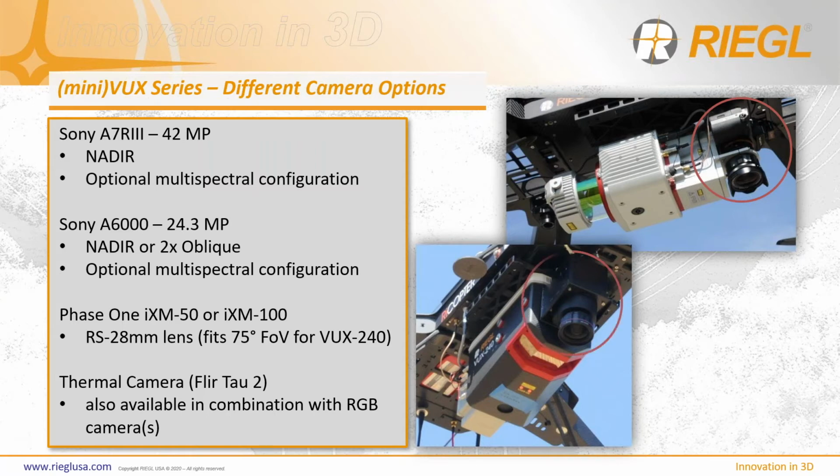From Phase One, we offer the iXM-50 or iXM-100, both 50 and 100 megapixel camera options. And if RGB is not of interest to you, we also offer a thermal camera integration from FLIR.